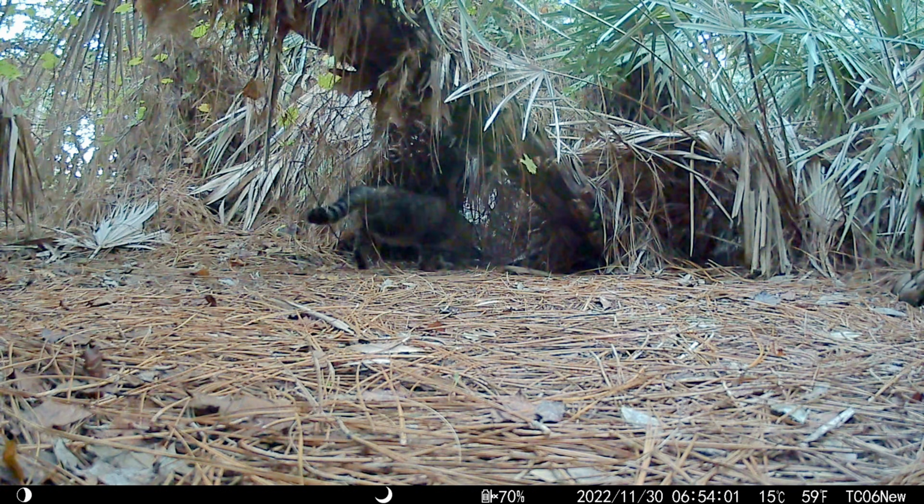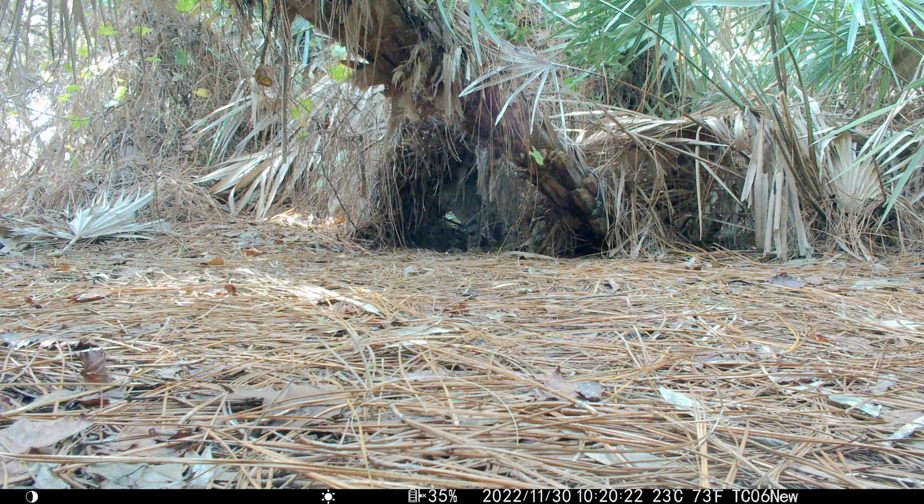Early on the morning of November 30th, the tomcat went to his favorite place to day nap, overlooking the prime open area of his territory, where trails converge and cross, his inner sanctum, if you will, where he felt secure while resting and allowed him to be alert to arrivals at a distance.